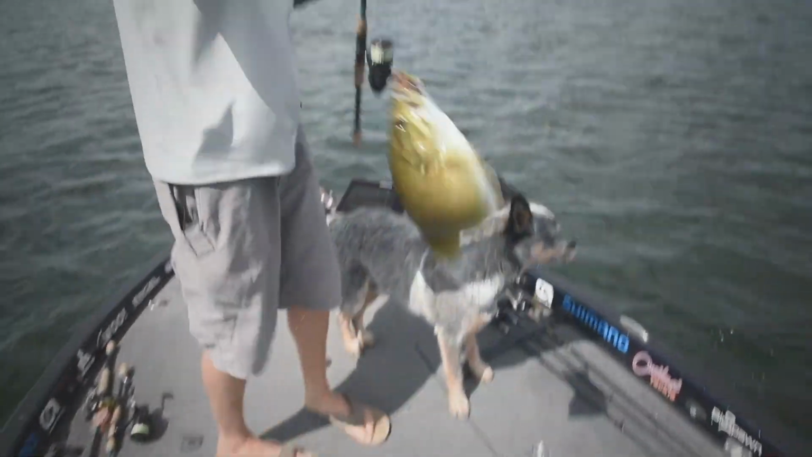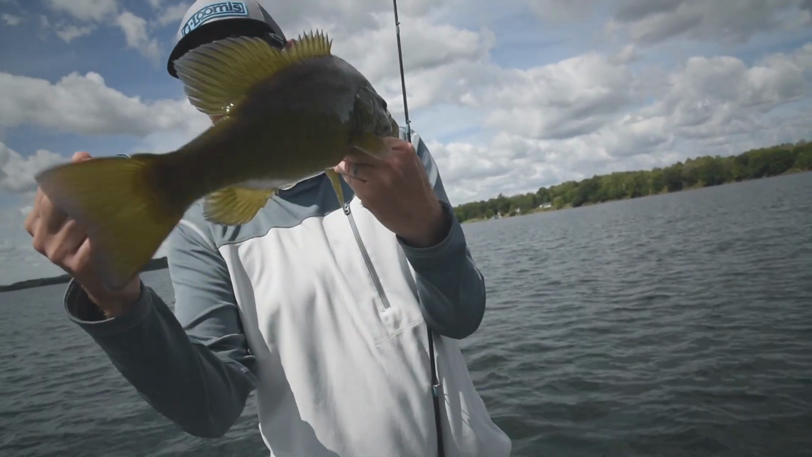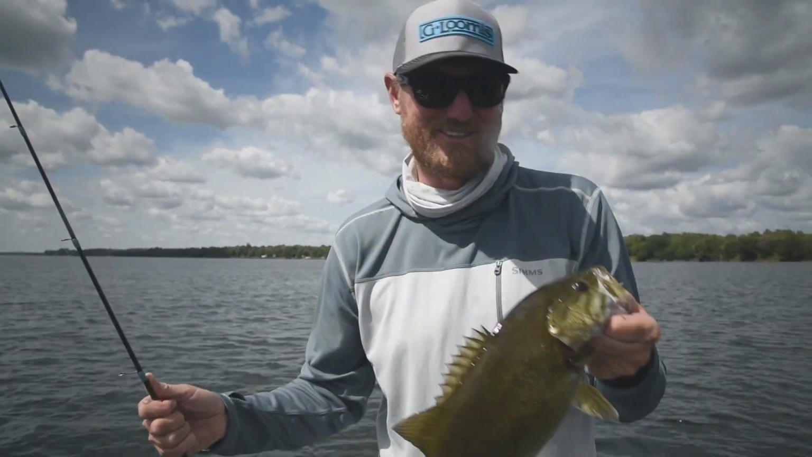Just like that. I mean, those fish are gonna hang out right there. And I can literally see my bait come down to them. I watch that fish come over to that rock and eat it. Pretty awesome. Let's see if there's another one down there.